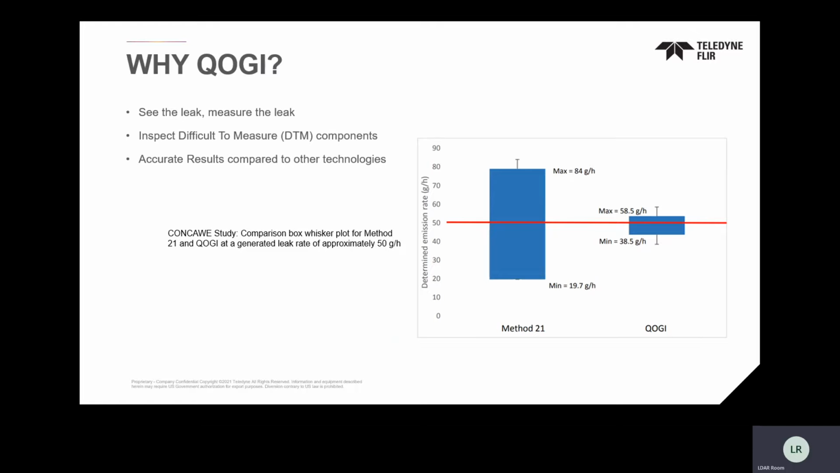But what we've done is we've actually had some industry consortiums go out and actually evaluate our technology directly compared to other technologies. One of the most famous ones is one called CONCAWE, and that was out in Europe. And I don't know if there's another gentleman in here that was part of that as far as an industry operator. I think he's in a different presentation right now, but they were actually doing it directed and not just comparing it to a TVA or sniffer. They're doing it directed. In other words, they're telling the sniffer where to go.